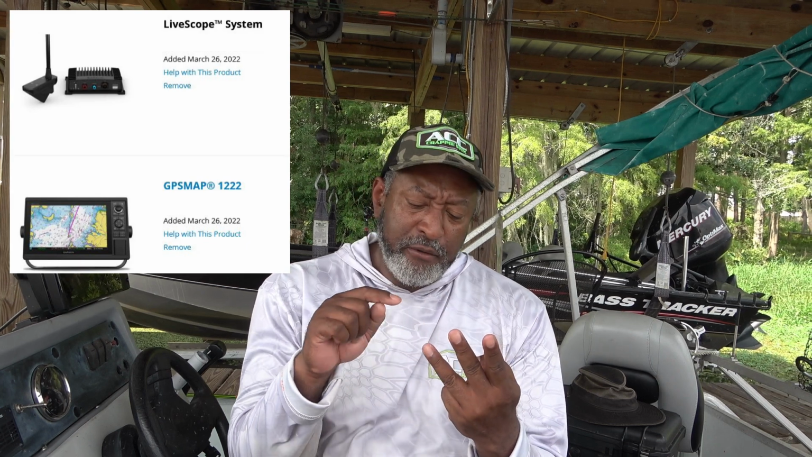So, guys, for those of you who have been Hook Legends subscribers for a long time, I started out with Livescope with the 93SV. The 3 components of a Livescope system include your chart plotter, in that case a 93SV, the black box, the GLS10, and then your transducer, which was the LVS32. So I bought that, and everything was great.